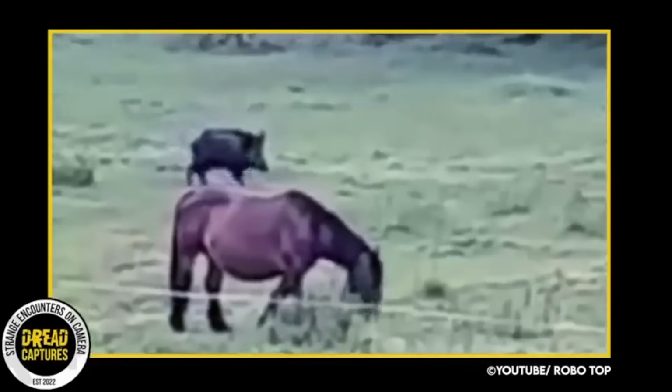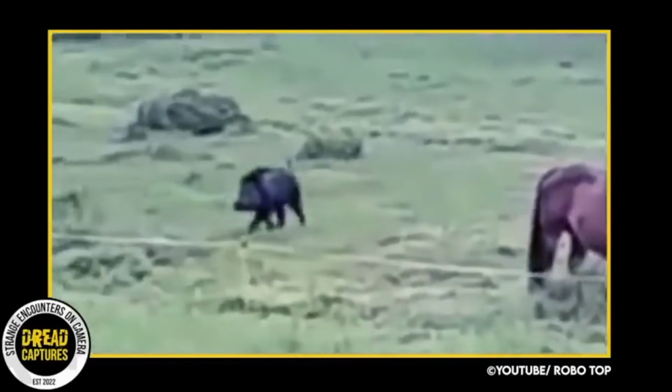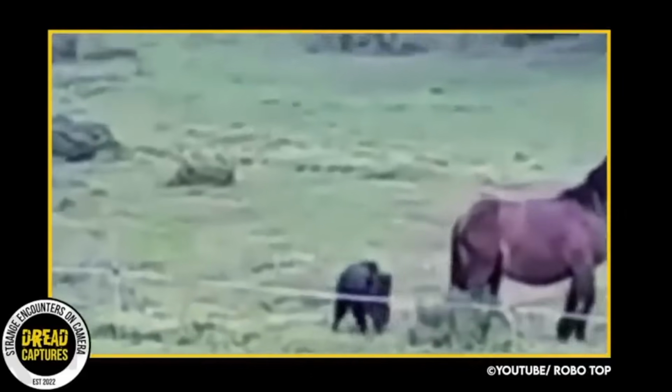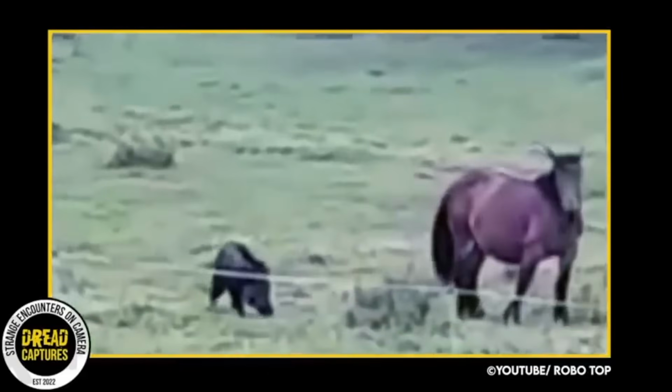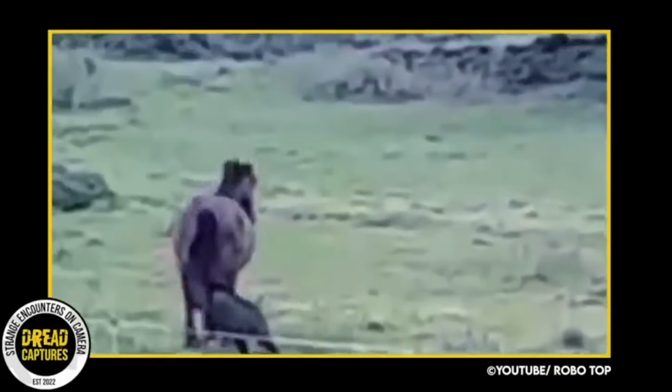This clip right here is just a cool capture. A horse grazing his field when a wild boar shows up. The boar is kind of sniffing around, but he seems like he wants to mix it up a little bit. The horse tries to defuse the situation by walking away, but the boar wants the action.